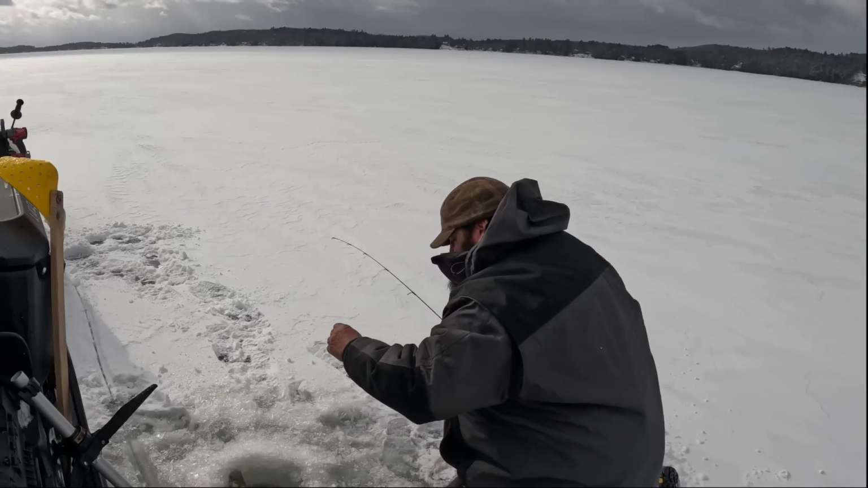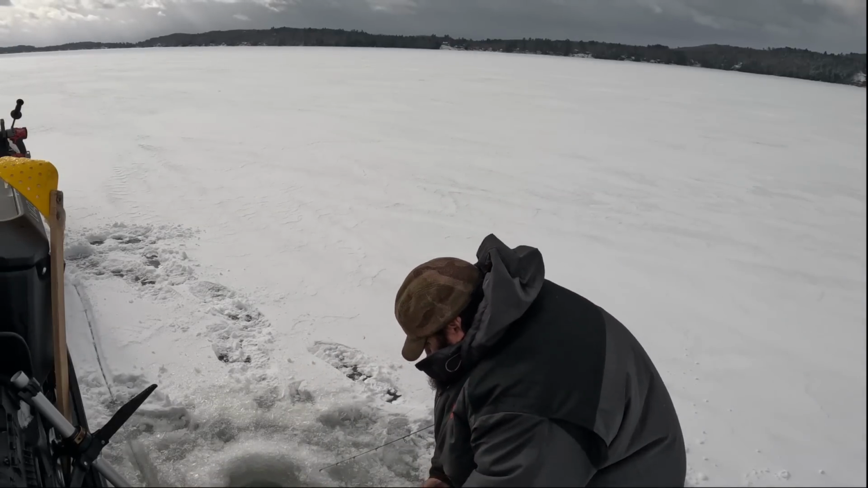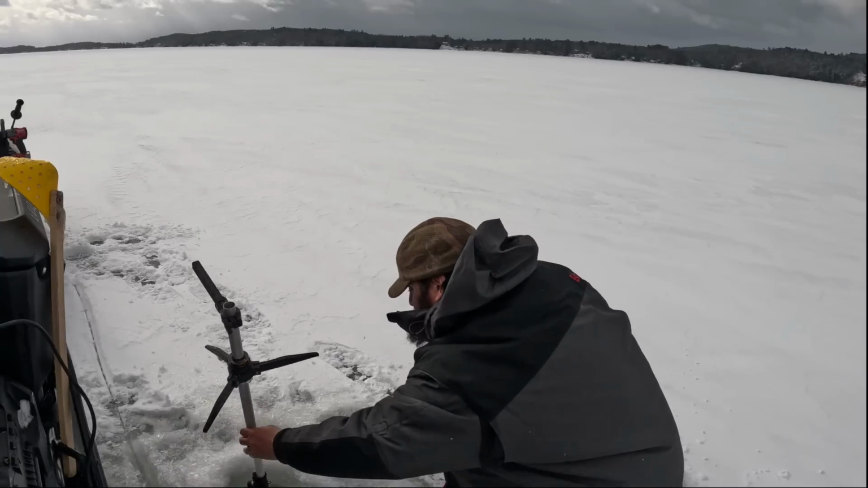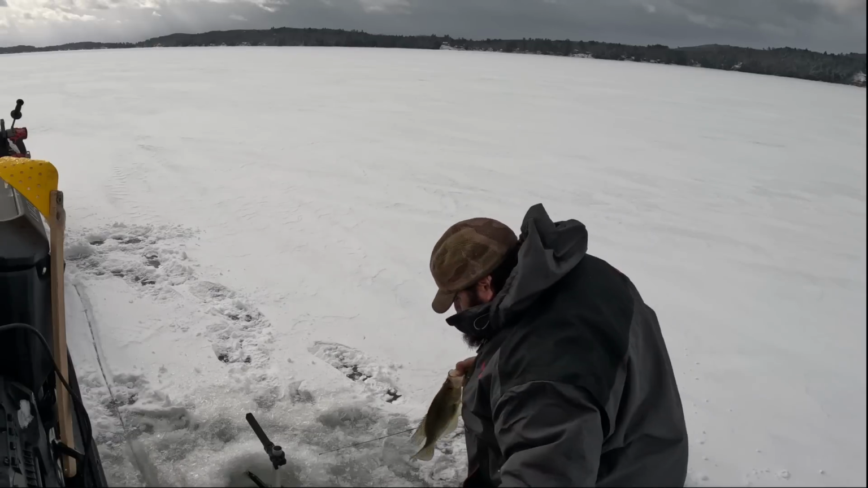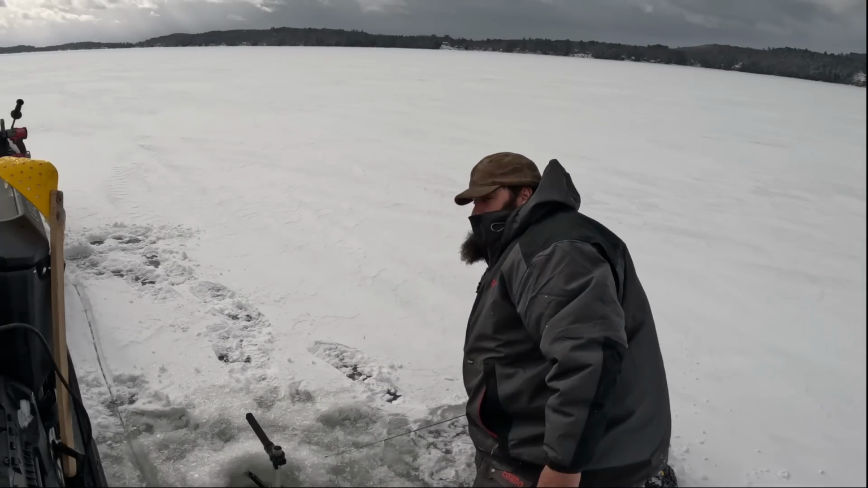Coming up backwards. Another 15er. Wow. Some more down there. Yeah, there's one more down there.